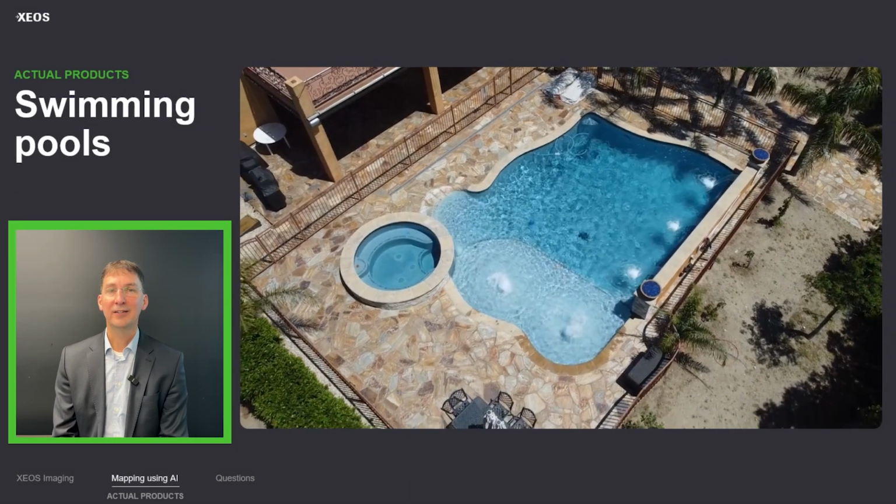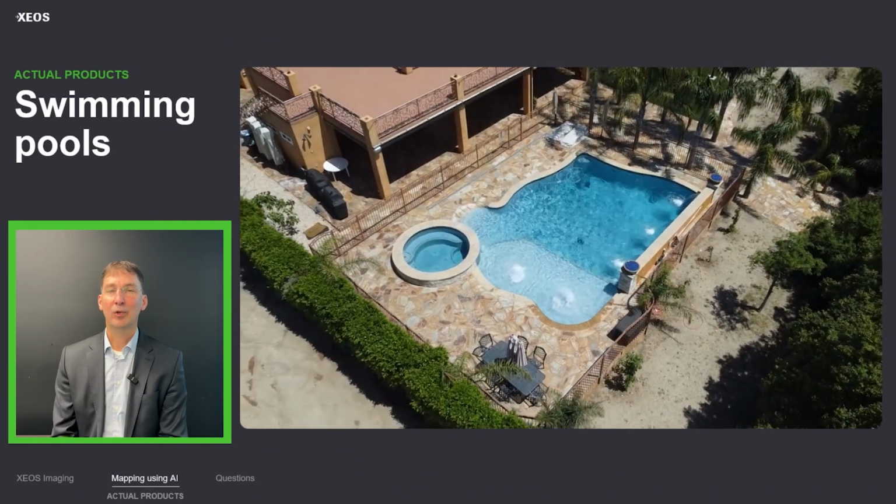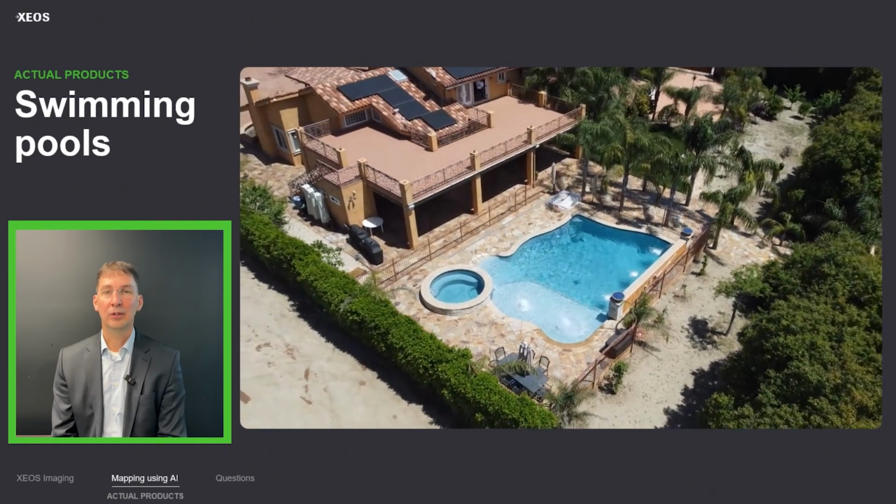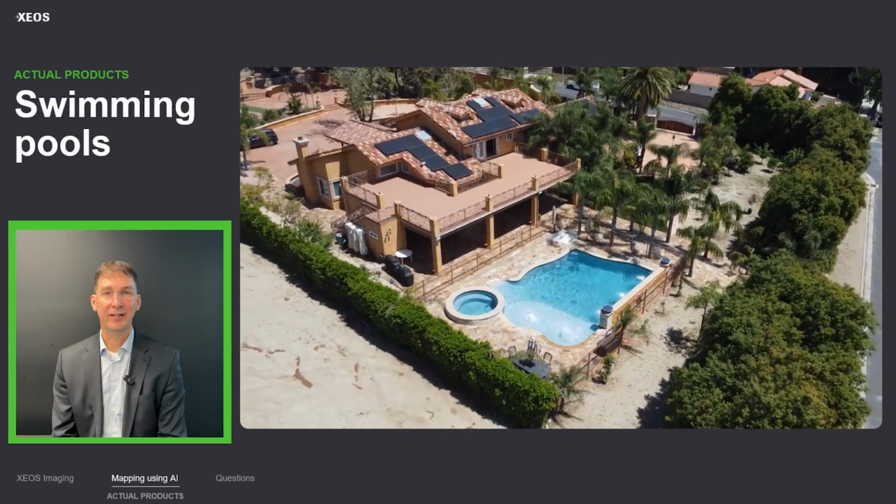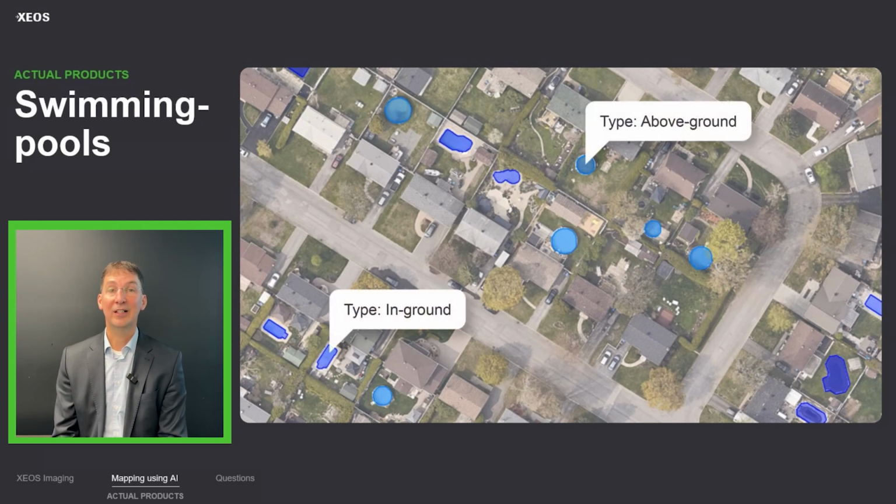Swimming pools can easily be mapped by artificial intelligence. We can do that both based on photo, or based on LiDAR. For each pool, we map the exact boundary, and we can give in attributes if it is an in-ground or above-ground pool.